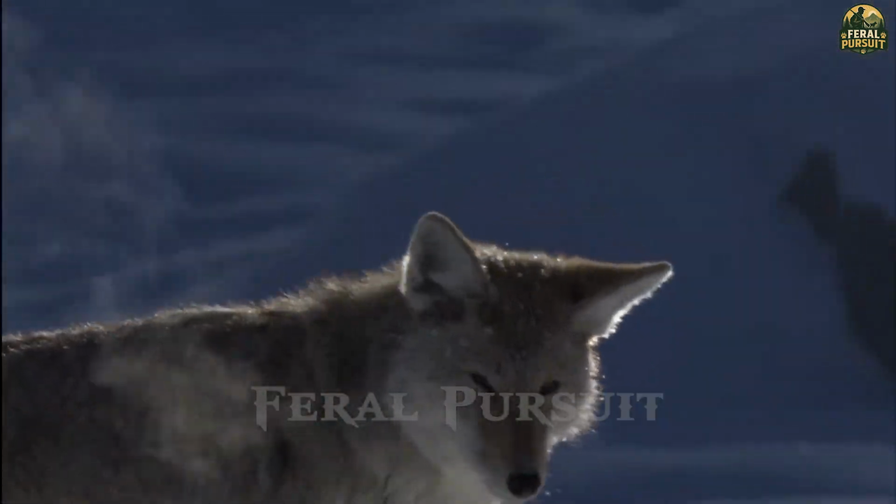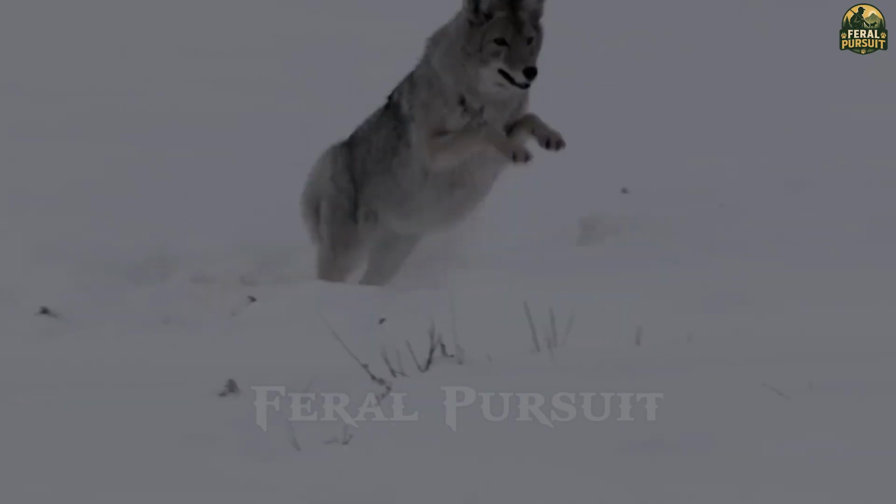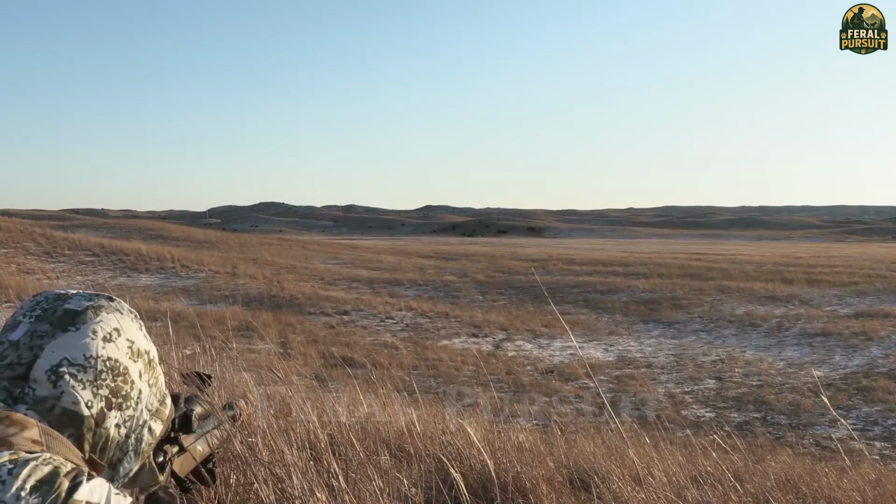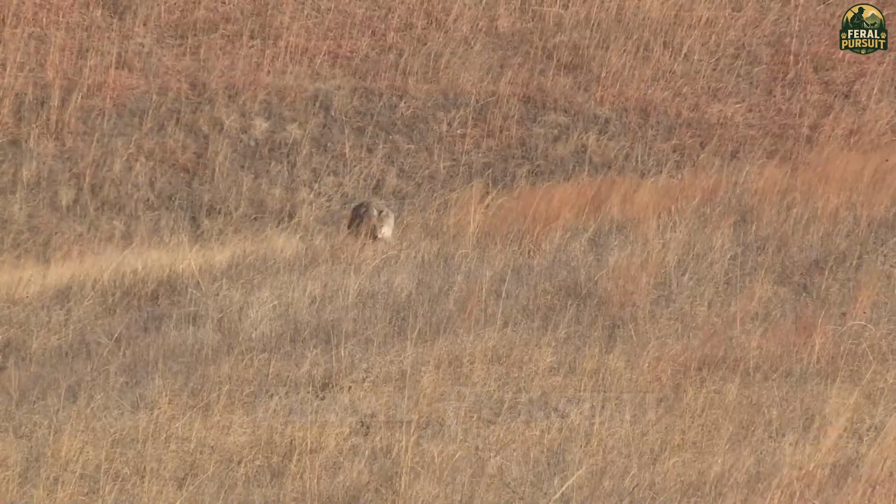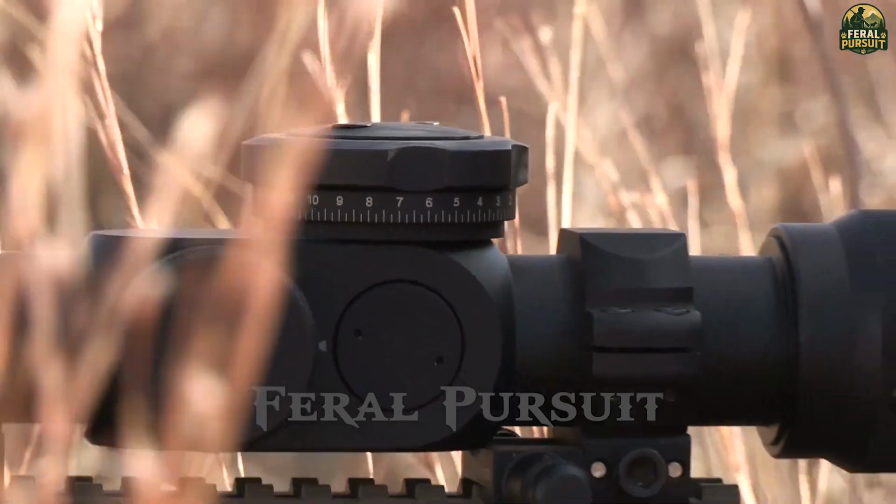Unlike other invasive species, coyotes live in wide, flat plains with good visibility but require some care in their concealment. I chose to hide in the tall grass near the livestock area, a place they frequent when searching for easy prey. The silence was deafening, broken only by the sudden, sharp bark of a smart coyote sensing something was amiss.